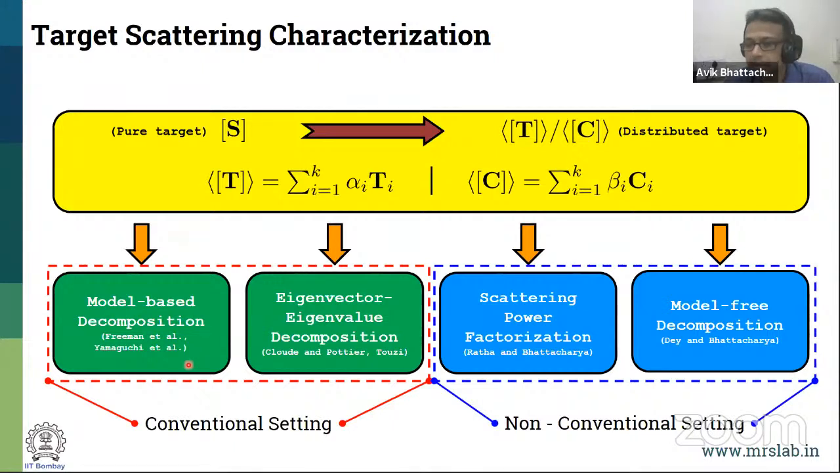It's a model-based decomposition. The other school of thought is the eigenvalue eigenvector decomposition. It's a mathematical abstraction, unlike the model-based one, which is a physical construct. And there have been decompositions done by Dr. Cloude and Pottier and also Dr. Vidatu. And I call them a conventional setting. This is already there and has been extensively used.